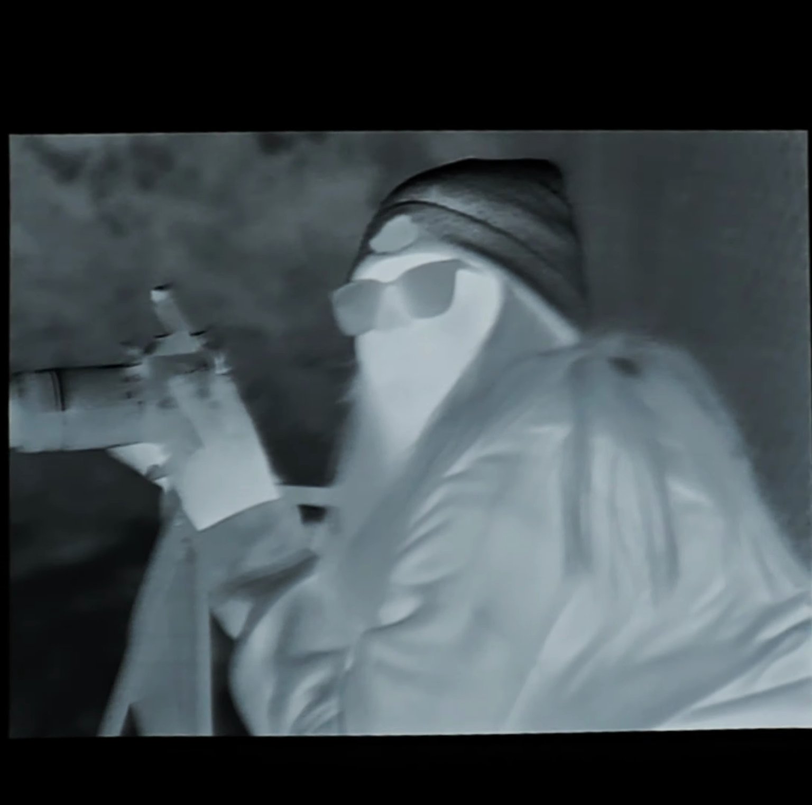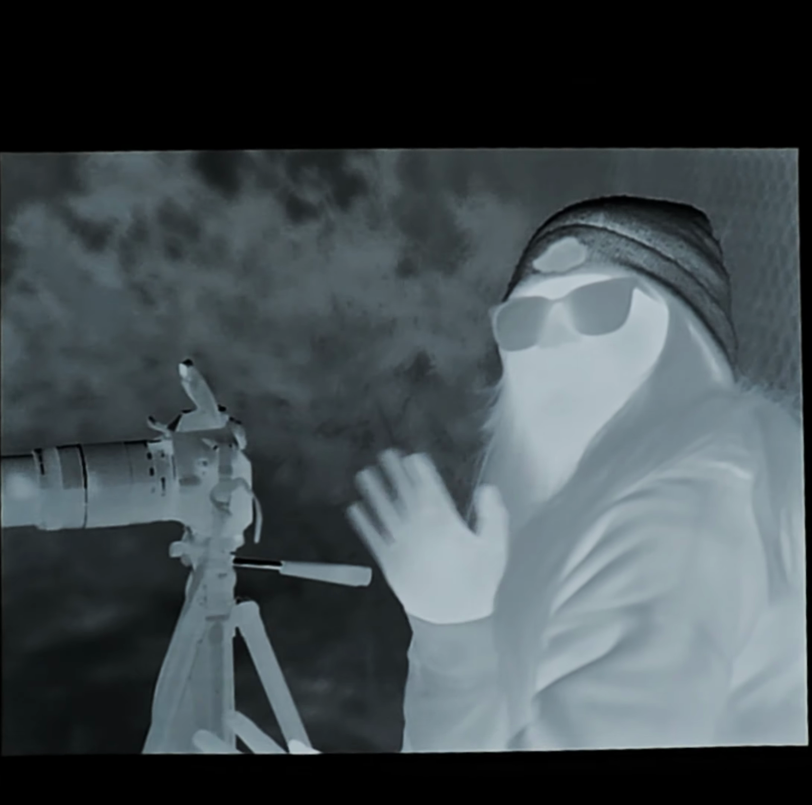Oh, and speaking of a cat, there's my wife, taking some pictures with her camera.